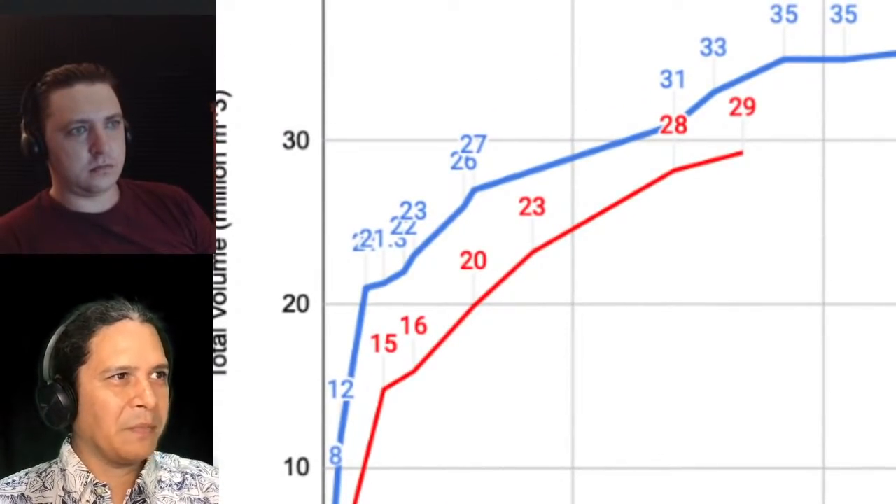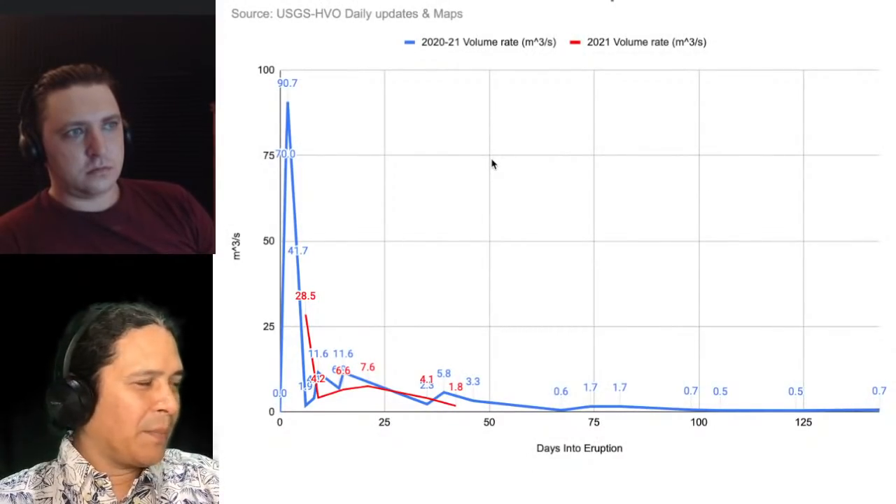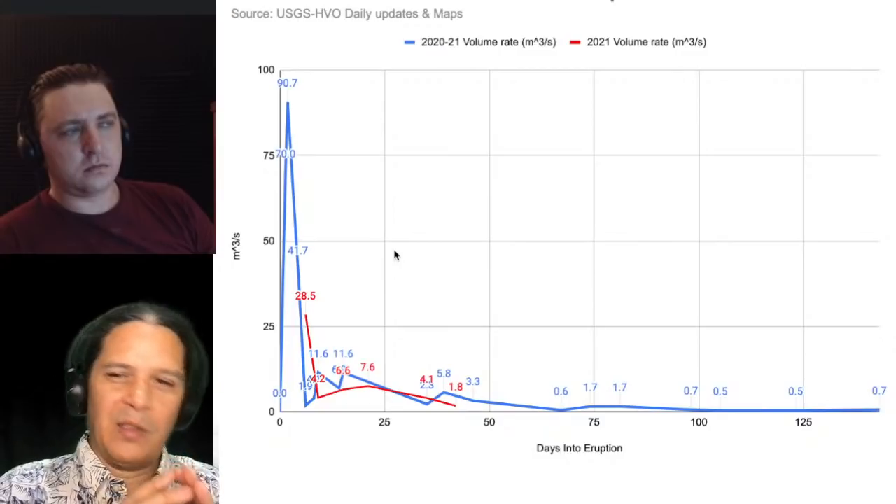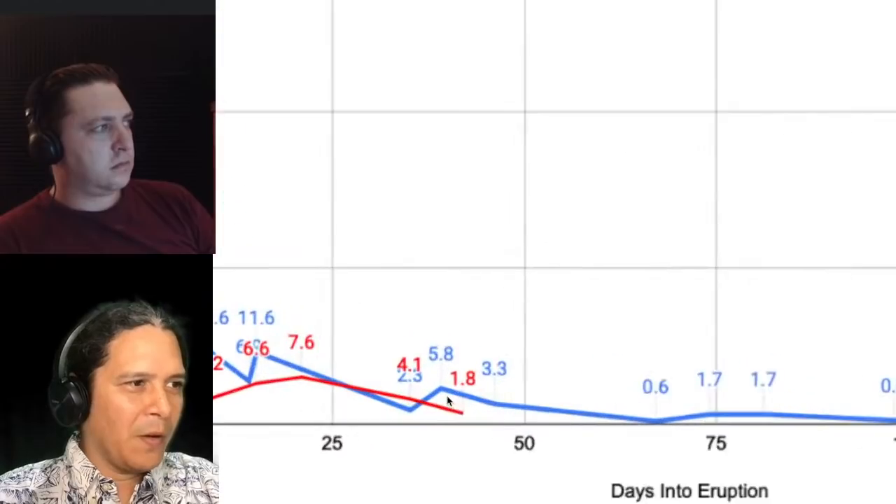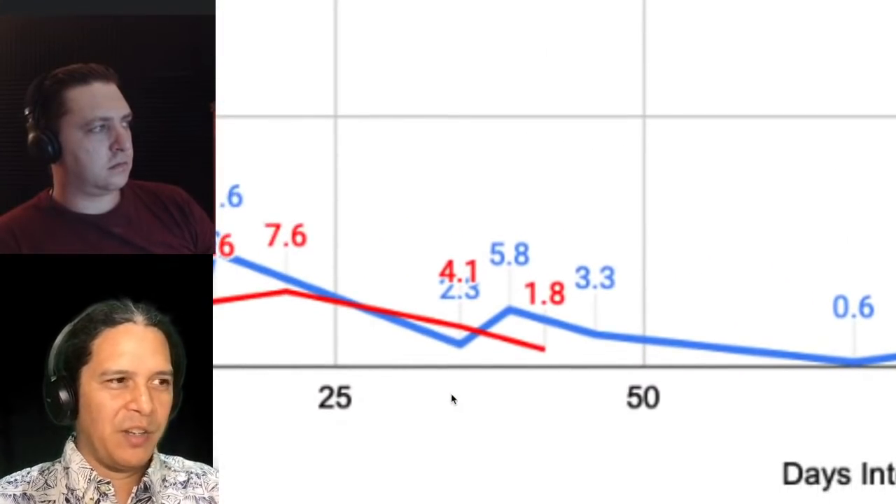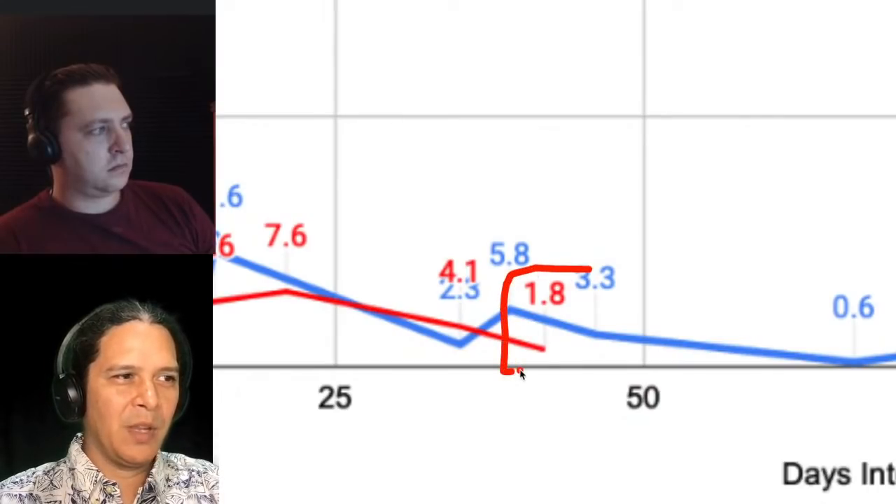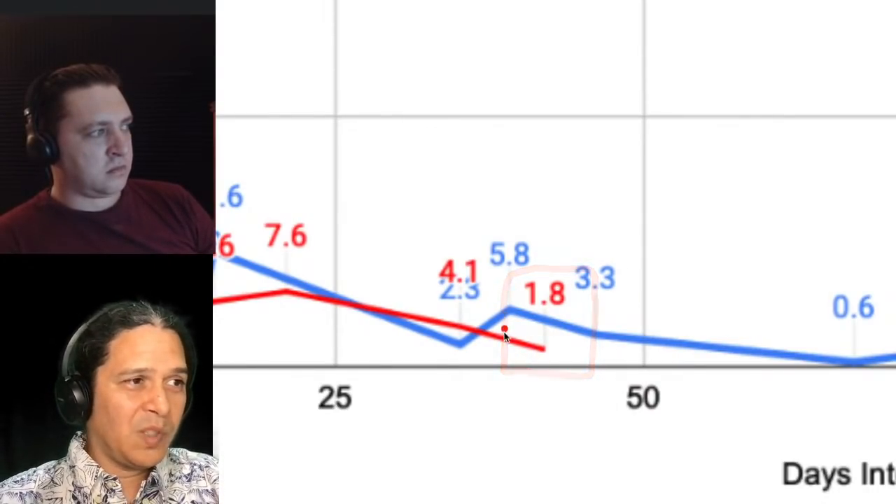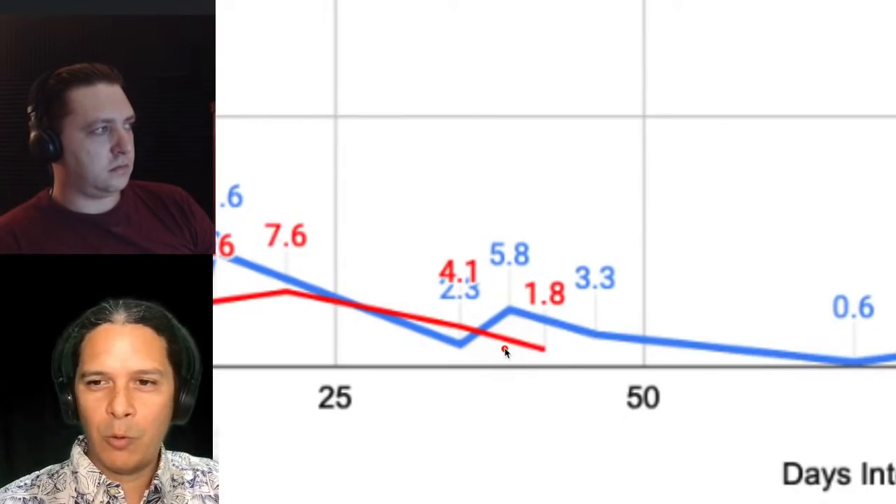And so there's that one. Okay, as far as the rate between the intervals, if we say just between this map and that map, and not taking the whole eruption as a whole, which is what we just did in the last graph, then once again we're following a similar trend. Here we are between last week's and this week's. We come out at 1.8 cubic meters per second in net, which is still something you could sustain for a long time, as was the case during the Pu'u 'Ō'ō era.